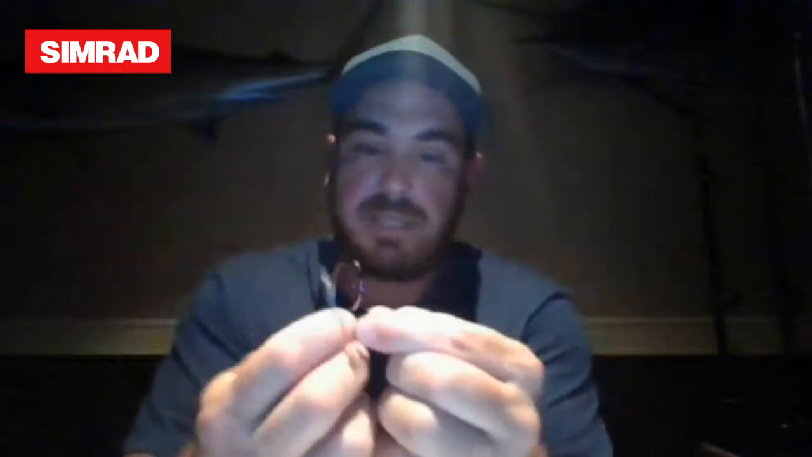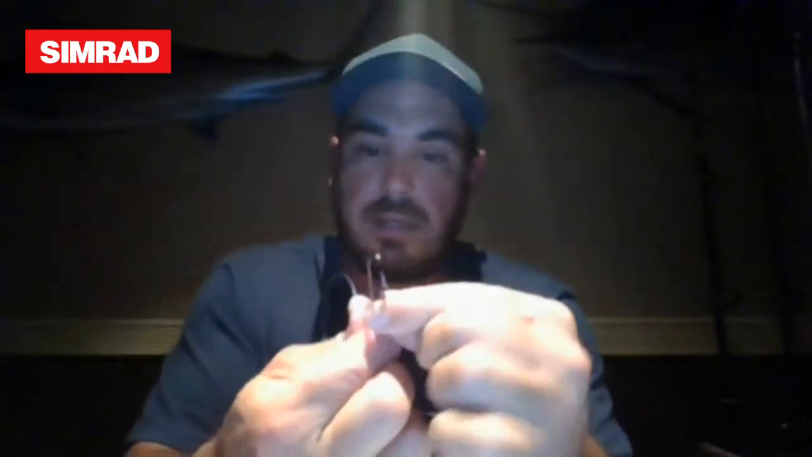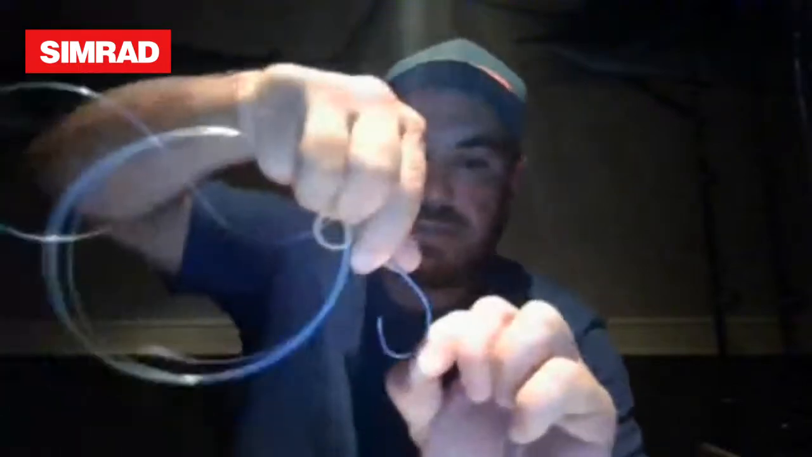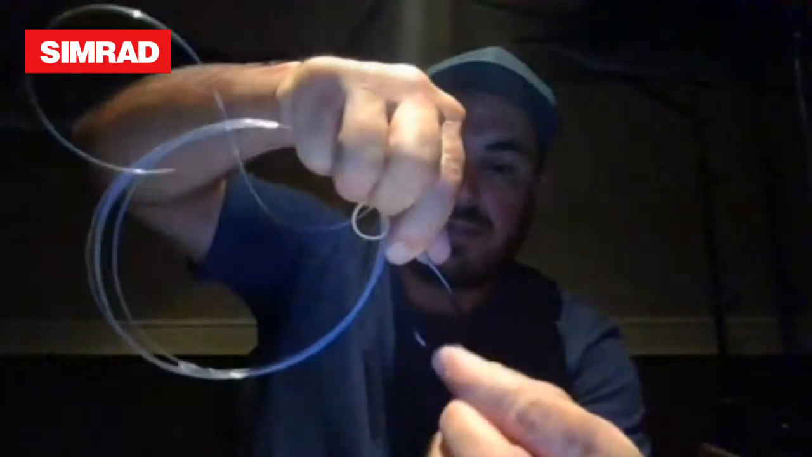I just run that through the nose, hook it back over, twist it a few times, and then slide that back down, pin it back through the loop it came in, and that's basically all you've got. So that's tight to its nose. I don't like leaving it sloppy because the hook can go around and catch itself. I just try and keep it tight to the front of its nose.